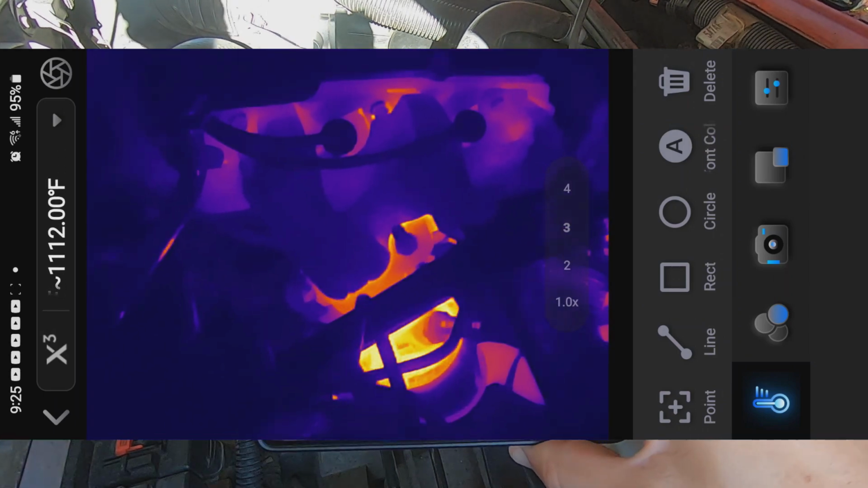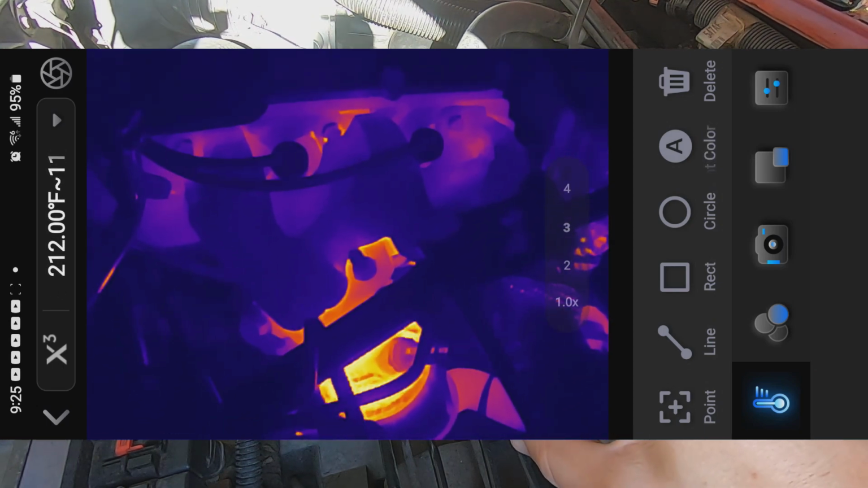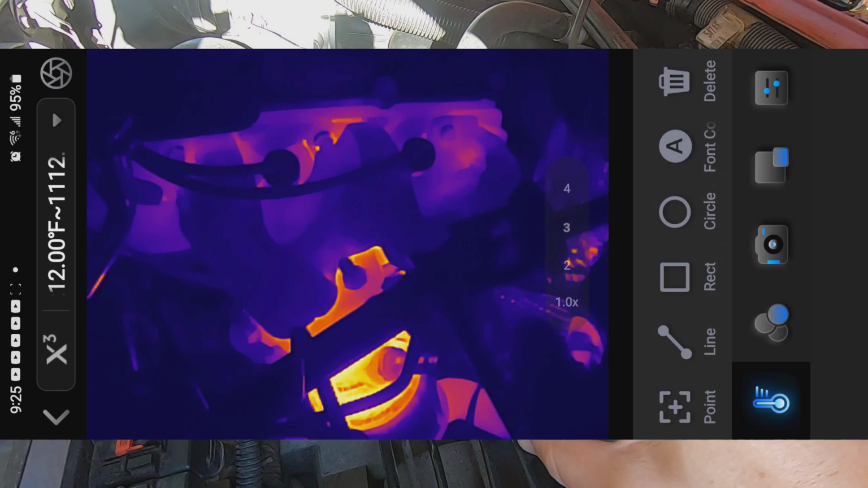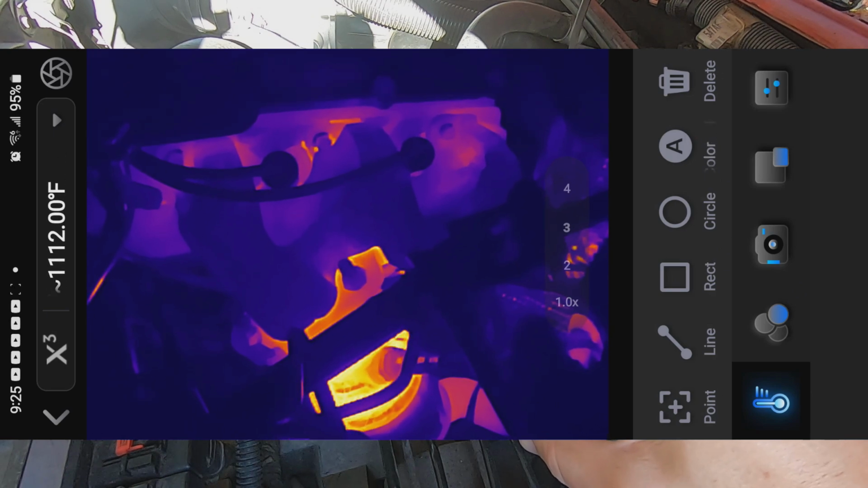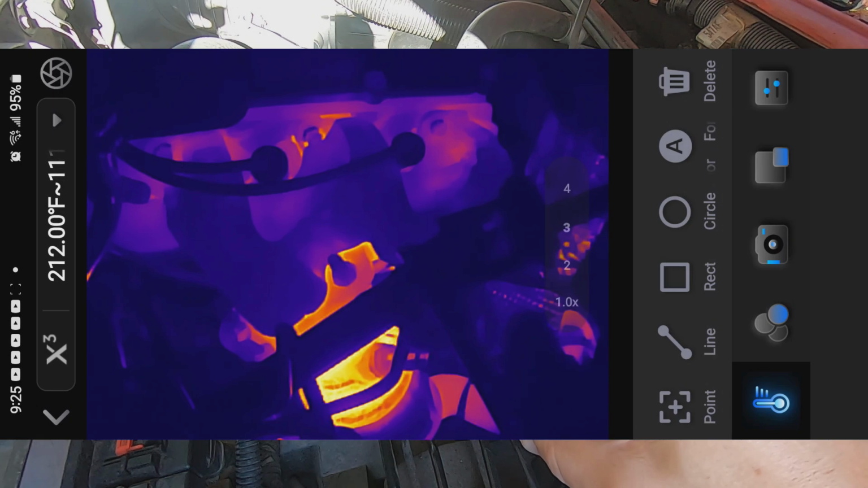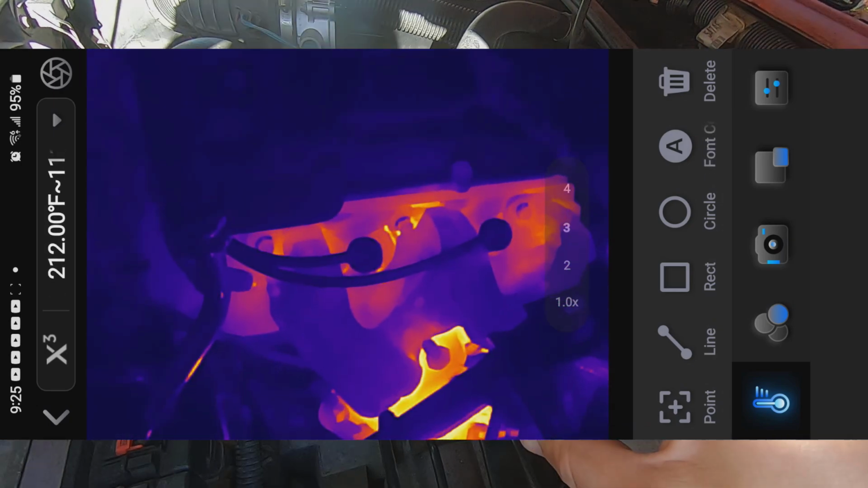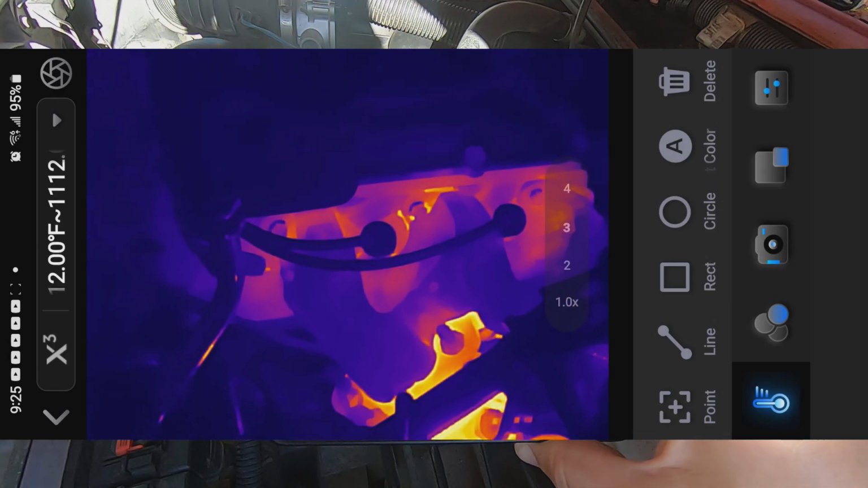This is a good way to check which cylinder's not firing as equally as the others. If you have a cold cylinder compared to the others, then that cylinder's not hitting equally compared to the others. And you can see any other things that are getting hot. Let's go over there and look at the tip one.